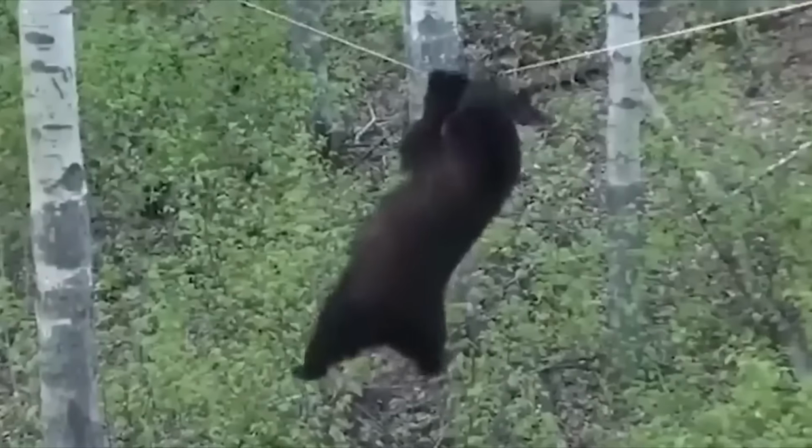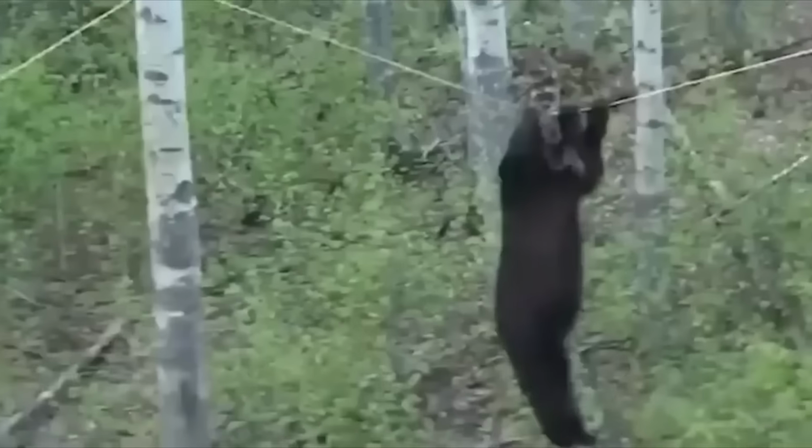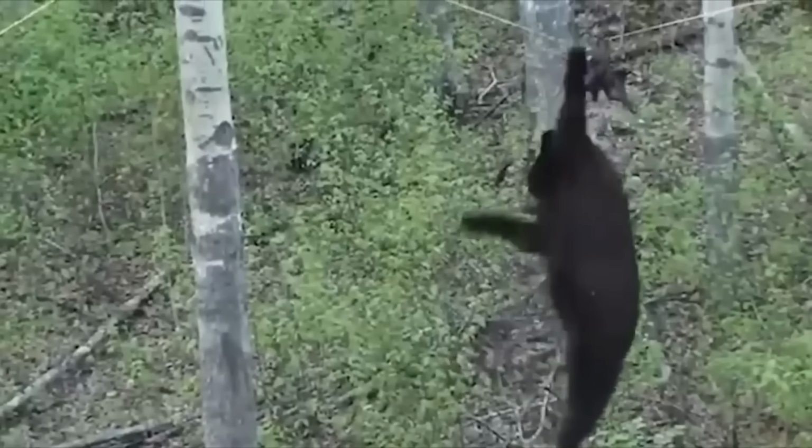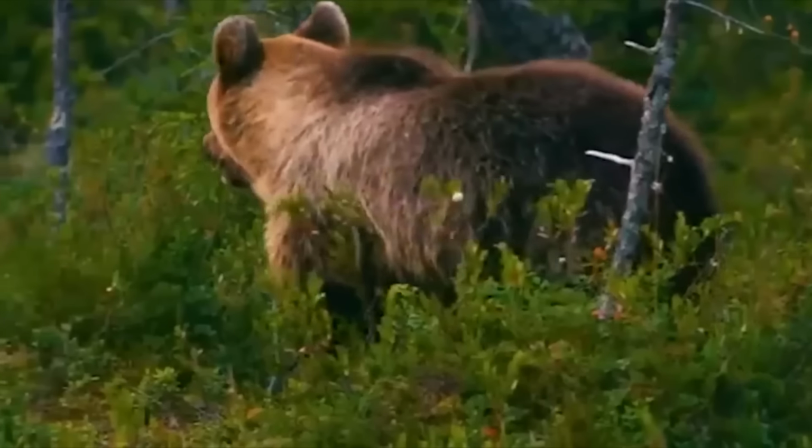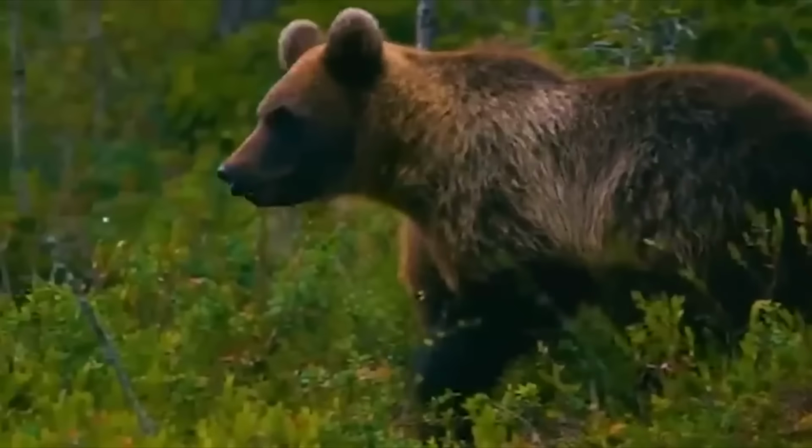He's got his eye on the prize, and as soon as he's about to grab the meal, he slips back down to the ground. I imagine he'll take a little break before he attempts that again. The good news for him is that I don't think anyone is going to come along and try to get in between a bear and his food.